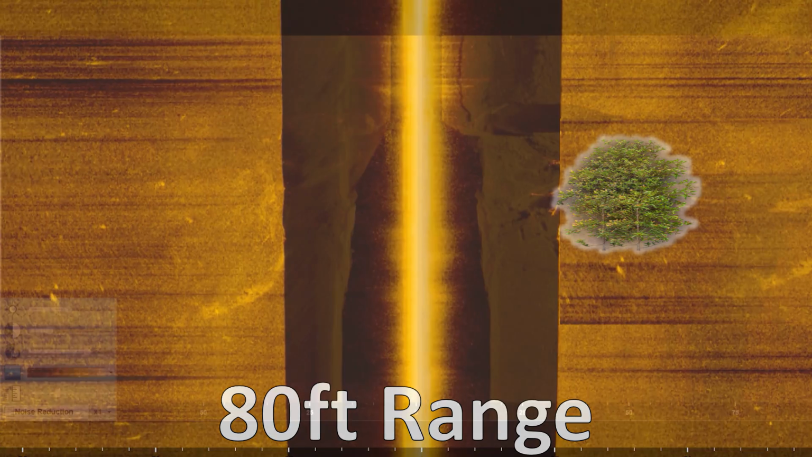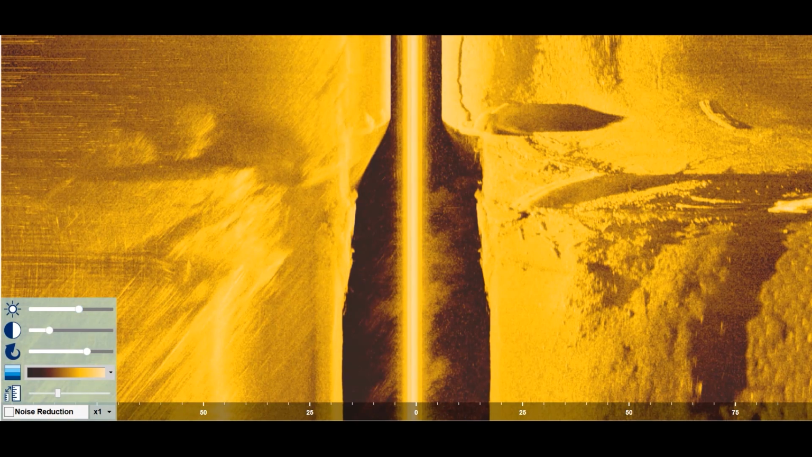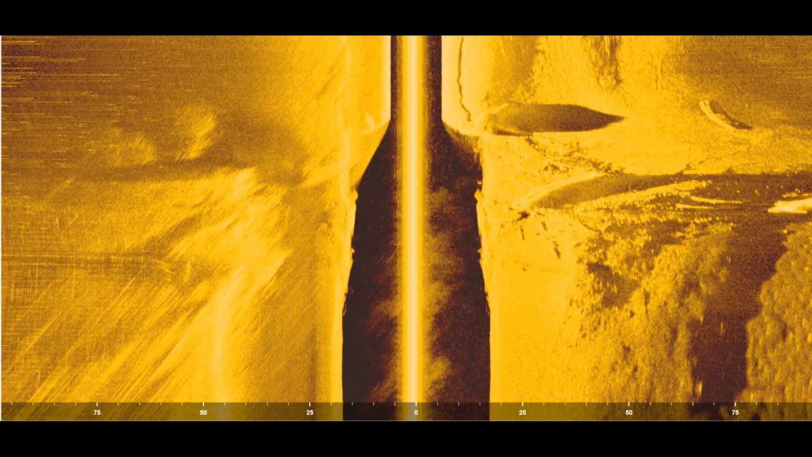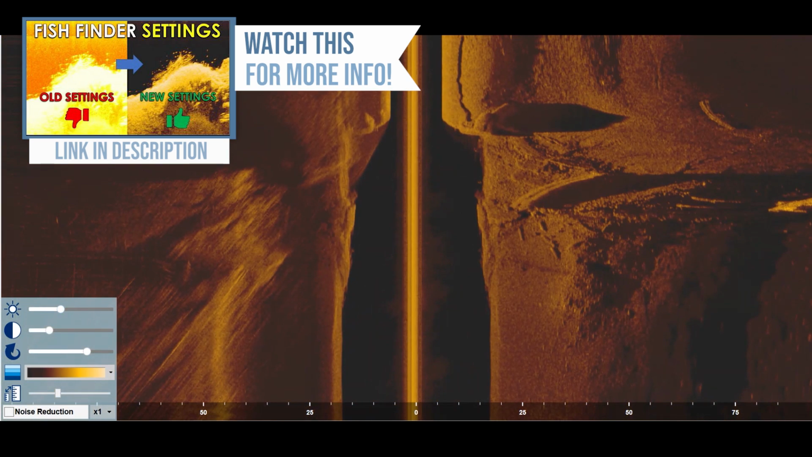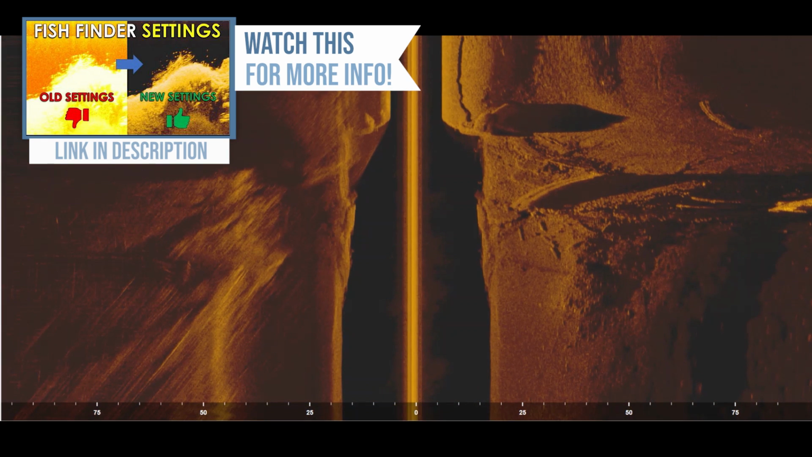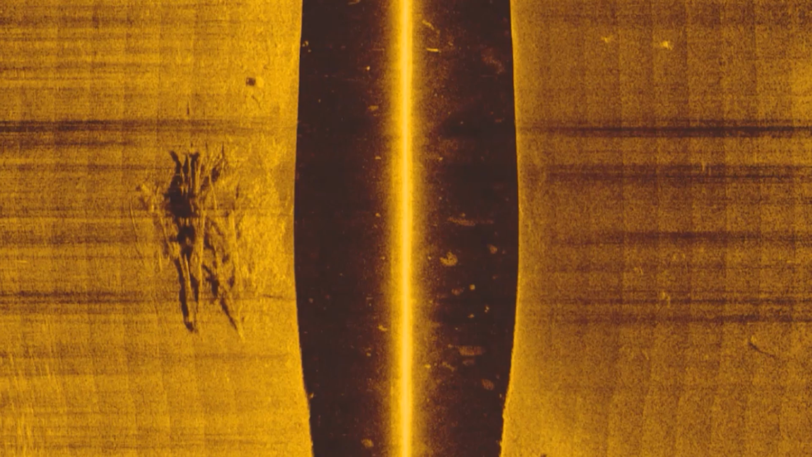And then the other thing you want to make sure you have set properly on your graph is your sensitivity. And I actually made a video explaining how to set up the settings on your fish finder regardless of the brand so you can actually clearly see what's down on the bottom using your electronics. So check out that video. Again, it's linked up here on the top of the screen and down in the description.